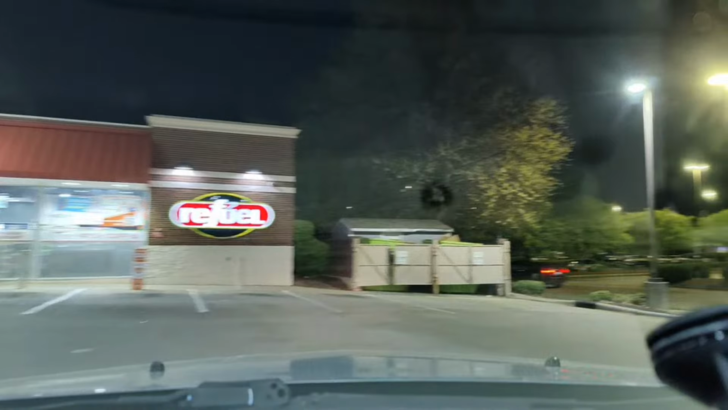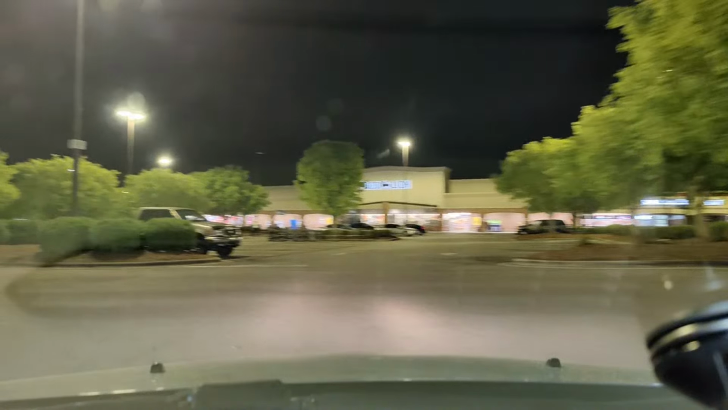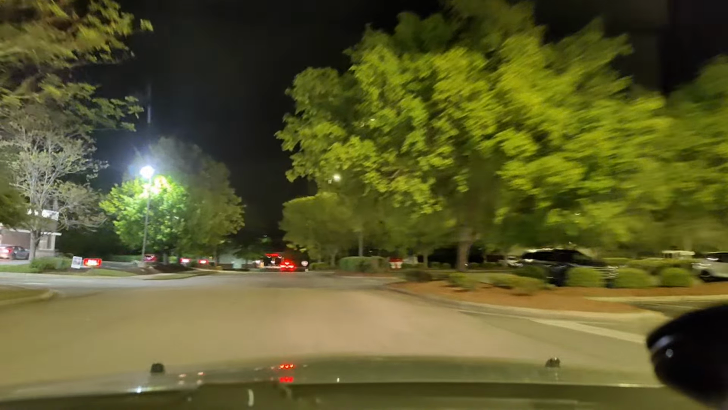I've got to go to Red Robin. So that's what I'm doing right now. And I'm going to go this way for 4 minutes to get there. I don't think I'm gonna be able to get there in 4 minutes.